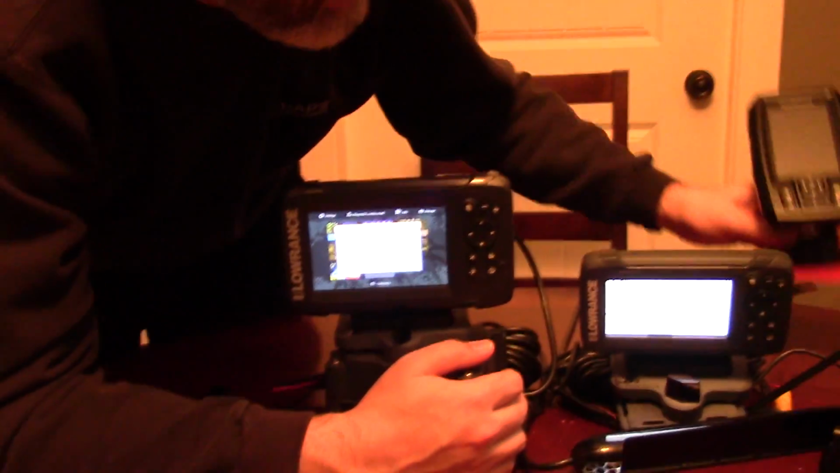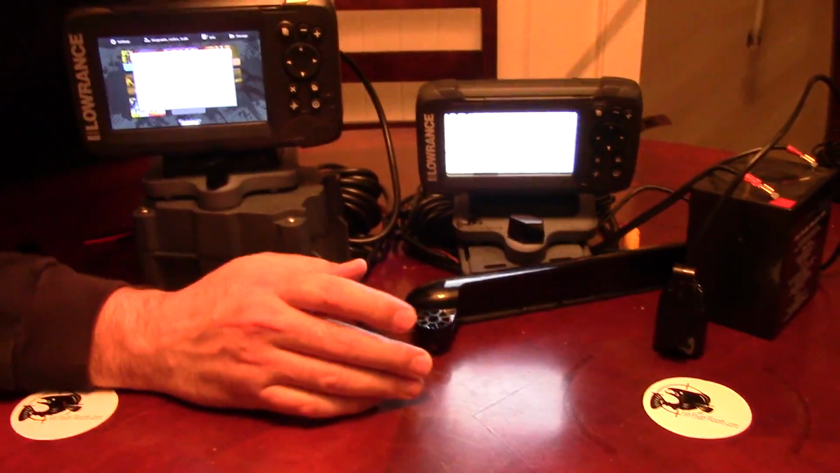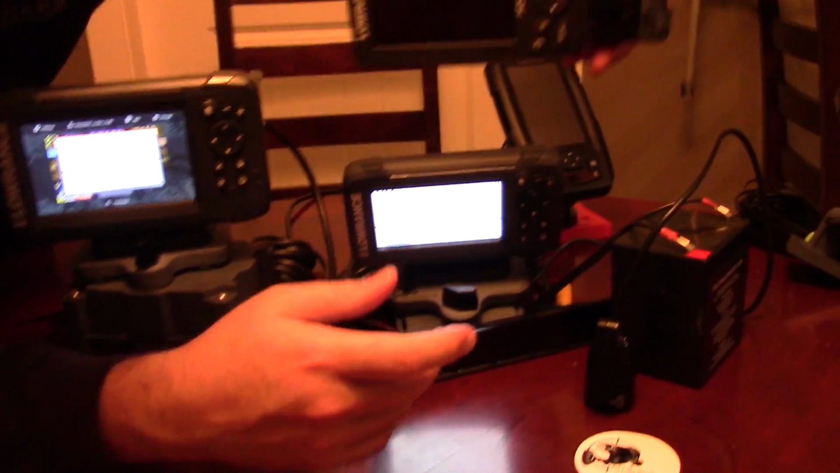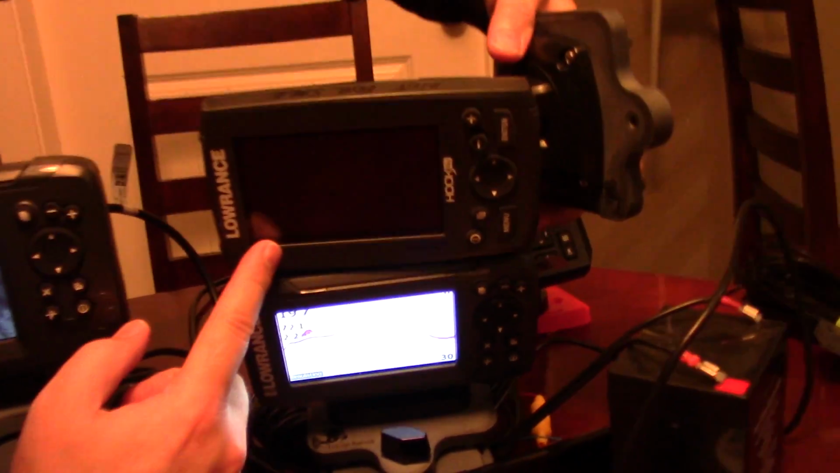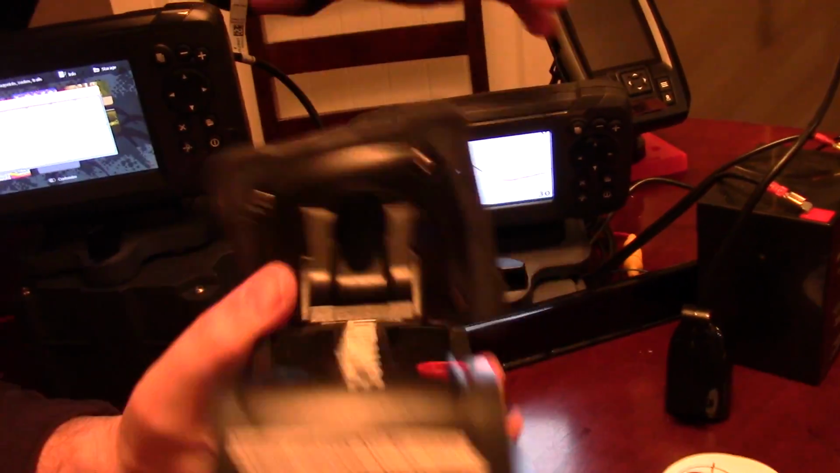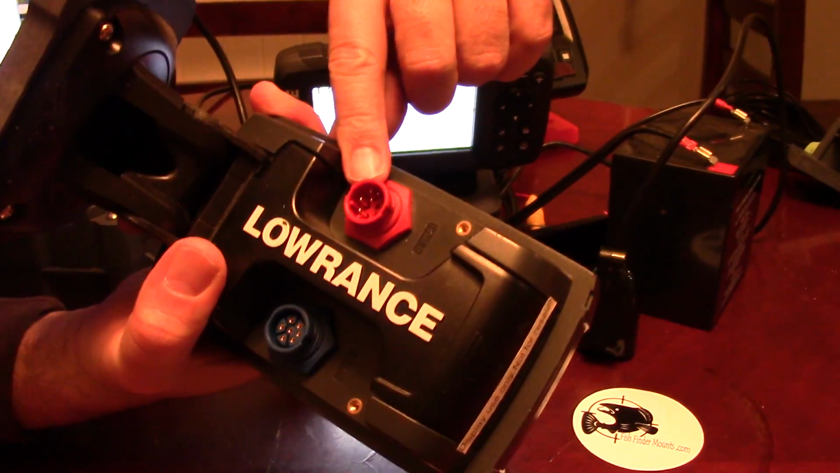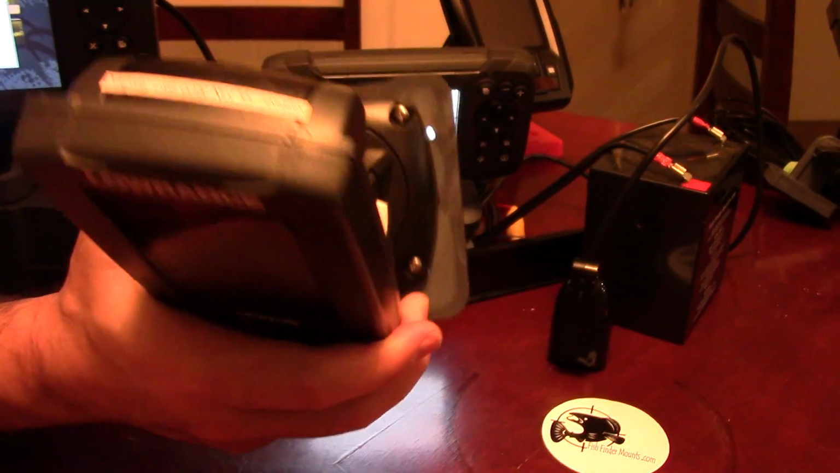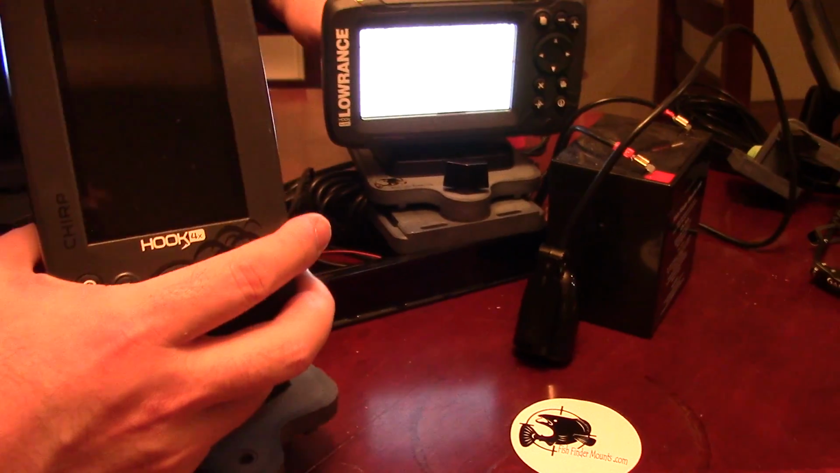I was going to show you too, just quickly, we've also got the Garmin Striker. Oh, you know what? Before I do that, I'm going to show you this. This was last year's model of the Hook2 series, and it's interesting because it has a screw-in system here, which is nicer actually than just the press-in that this one has, and even this one.